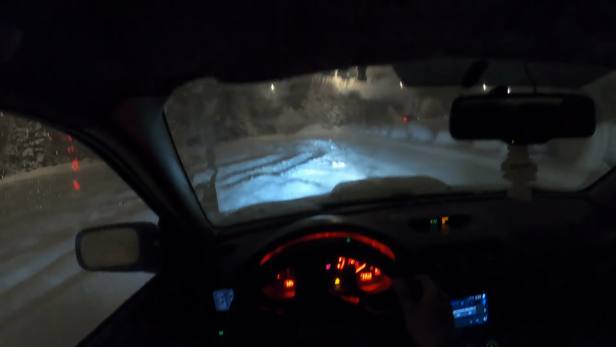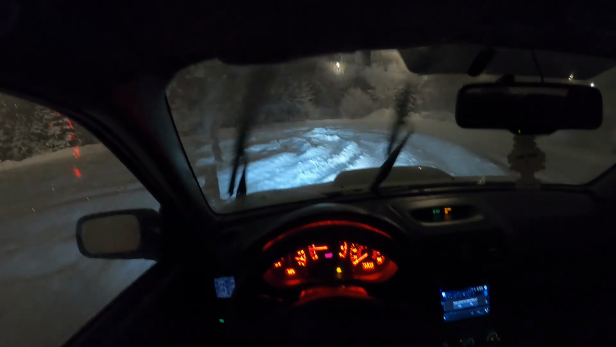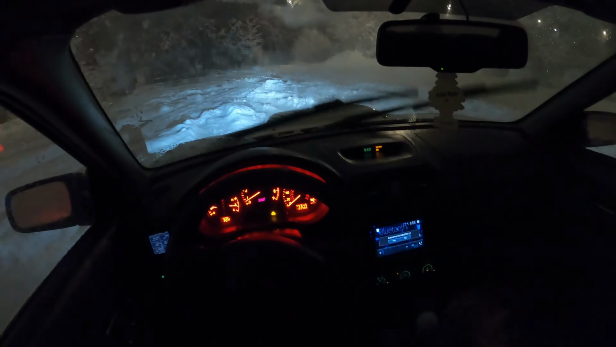Got snow coming over the windscreen. Look at that, man. Just for reference, if you guys think I'm exaggerating, that snow is right up to my door. It is right up to my door. I am not exaggerating when I'm saying, man, this stuff is crazy.